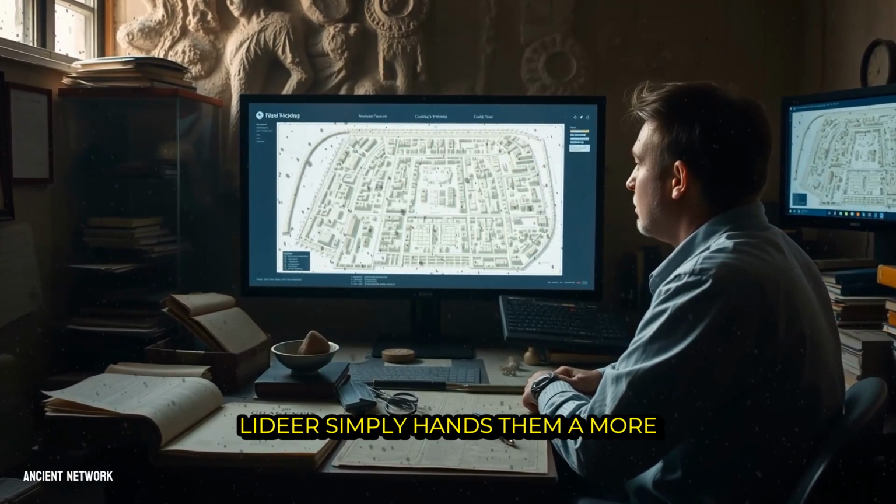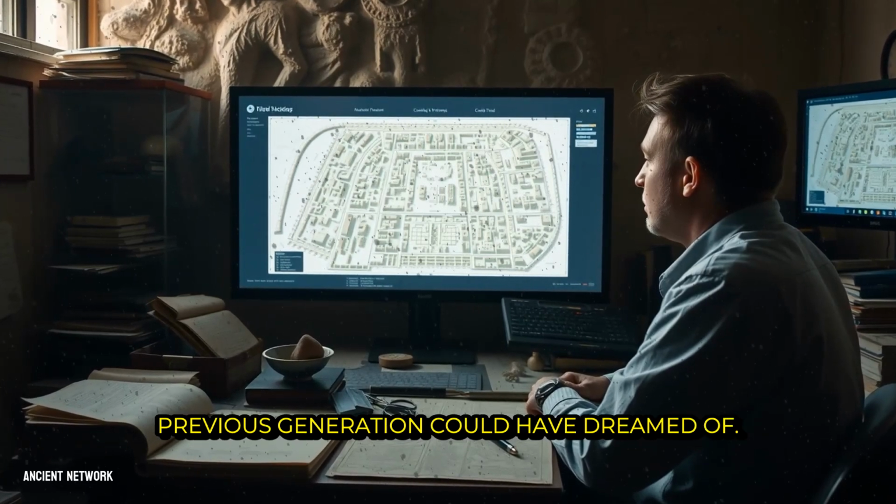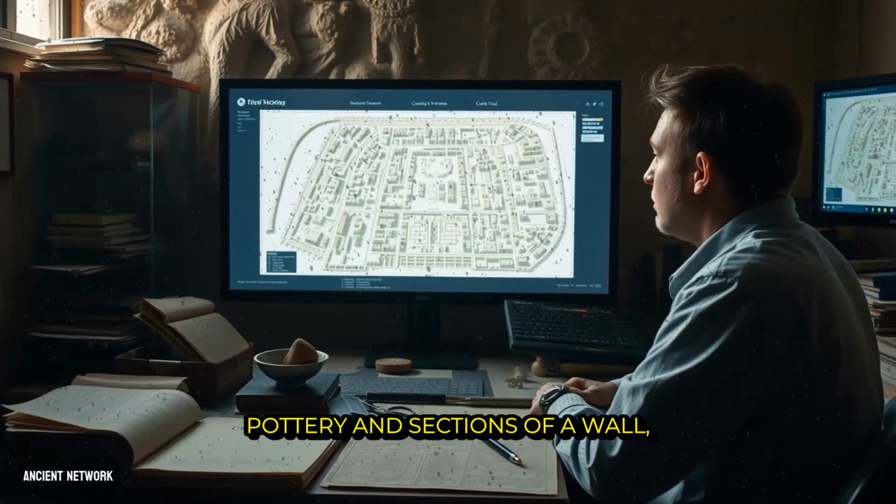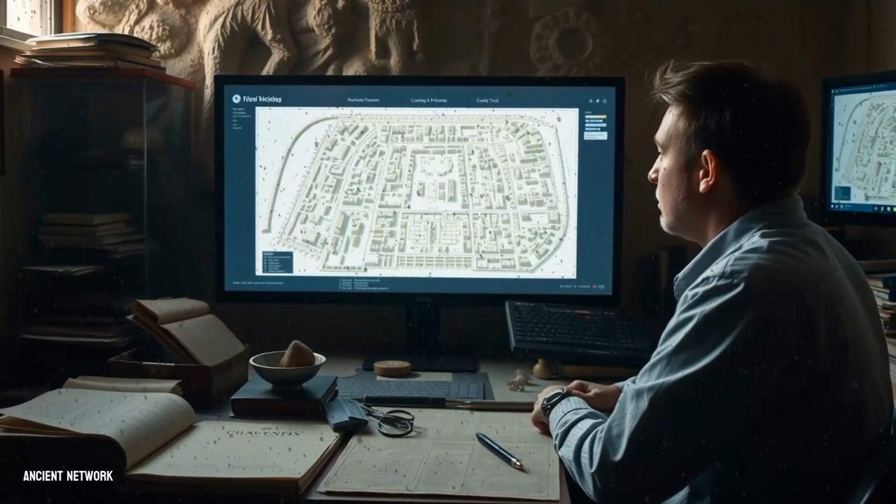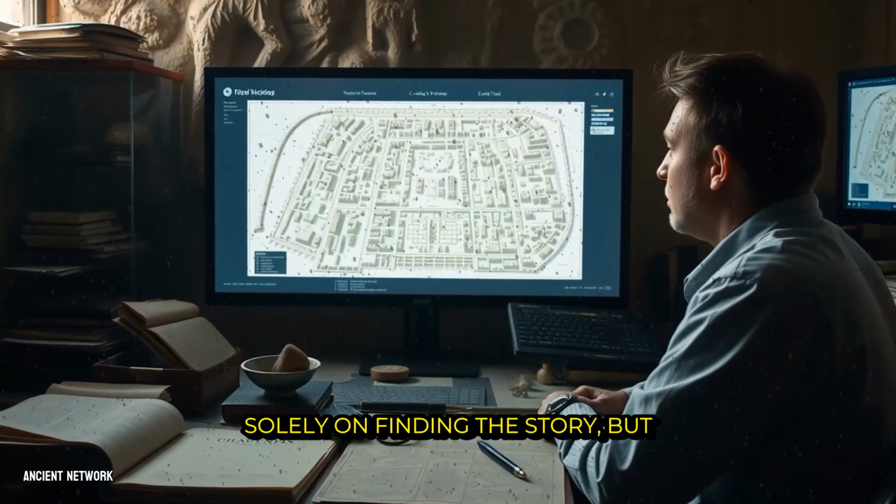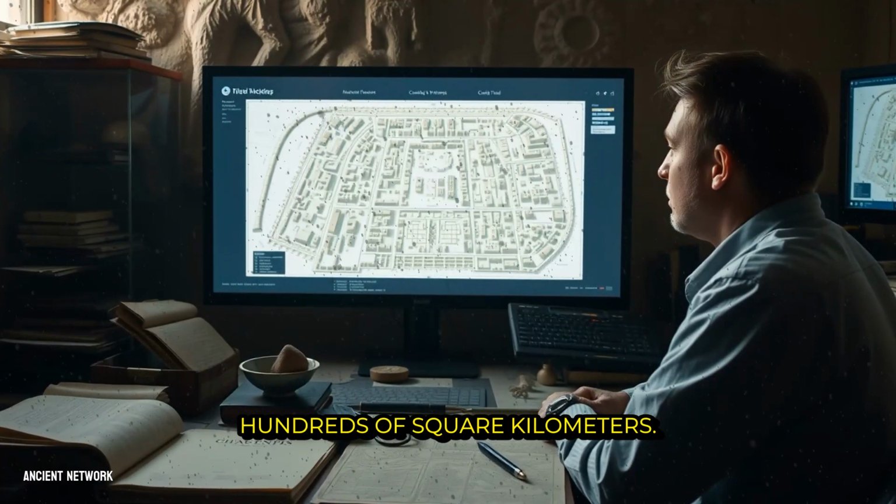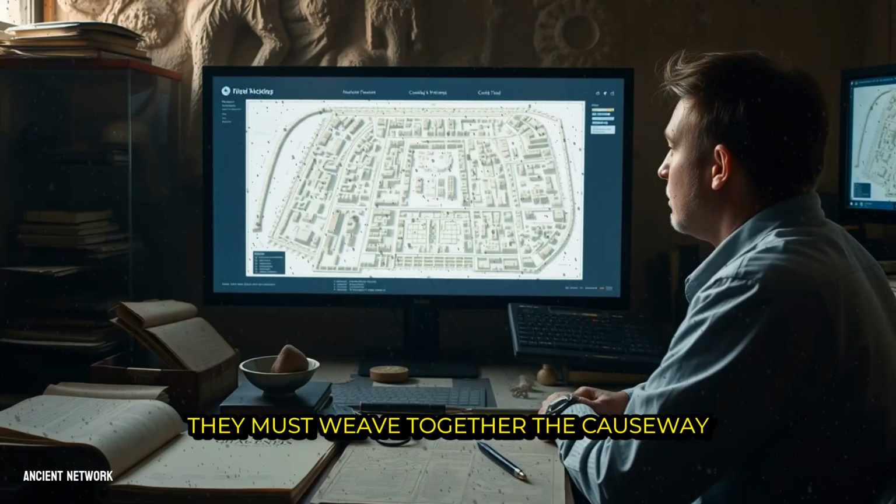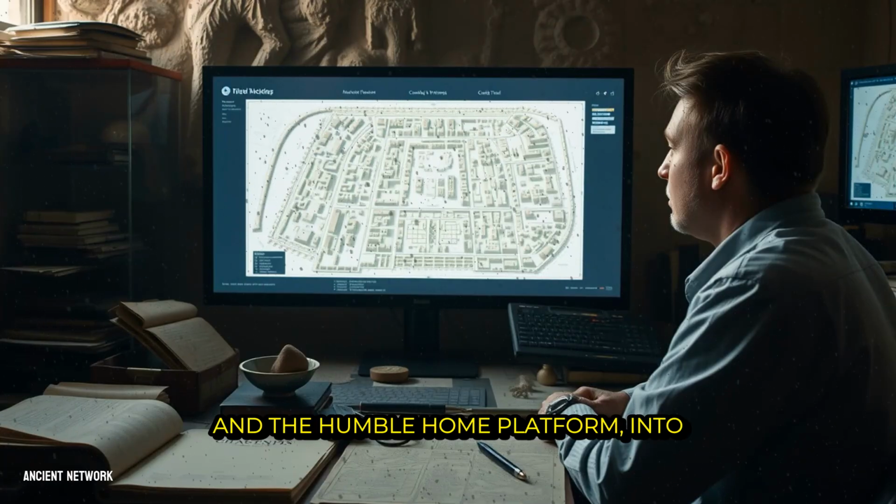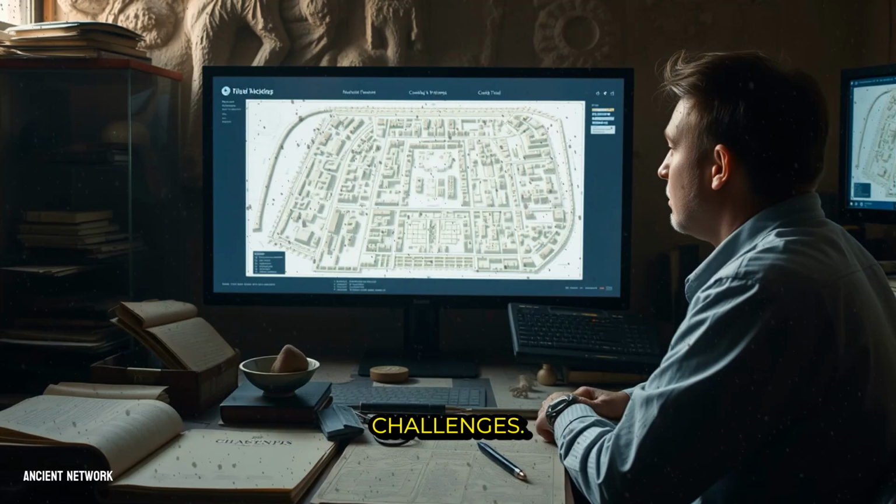LiDAR simply hands them a more detailed, more expansive manuscript than any previous generation could have dreamed of. Where they once had fragments of pottery and sections of a wall, they now have the complete urban plan. Their expertise is no longer focused solely on finding the story, but on interpreting a narrative written across hundreds of square kilometers. They must weave together the causeway and the canal, the grand plaza and the humble home platform, into a coherent tale of how a society functioned, flourished, and faced its challenges.